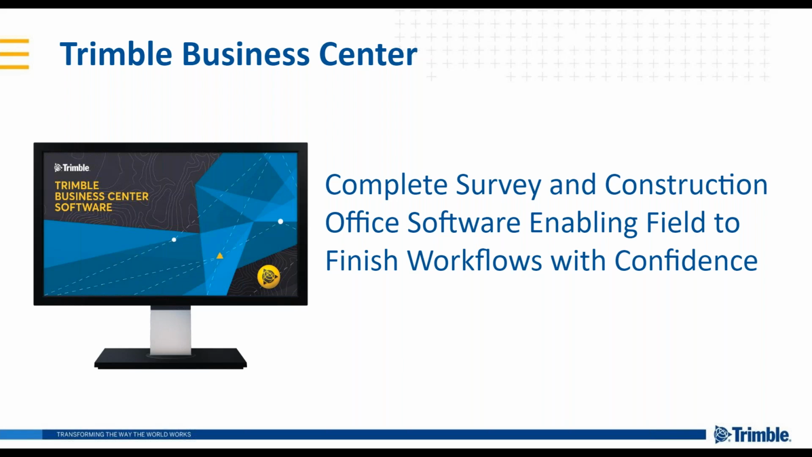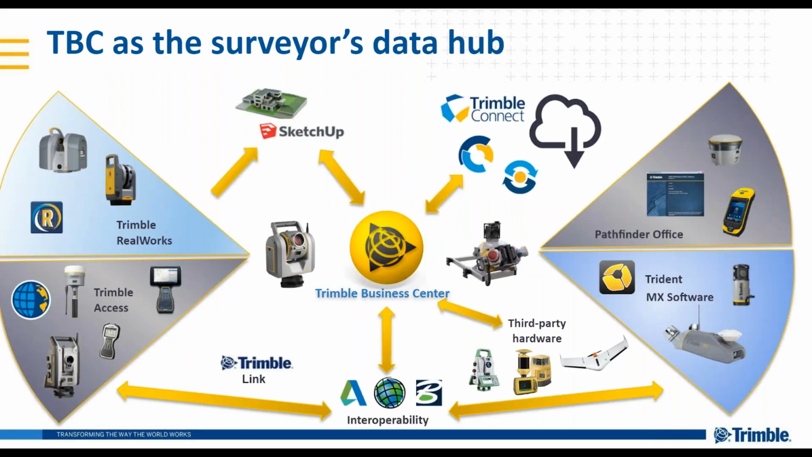All right, so TBC, Trimble Business Center. We're positioning that as the complete survey and construction office software, enabling field to finish workflows with confidence. That's a nice little elevator pitch. What does that mean? This slide should provide clarity or not.